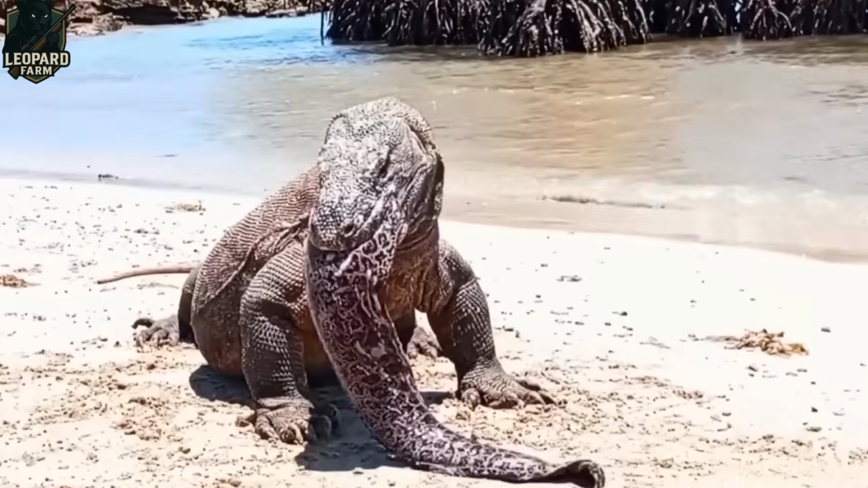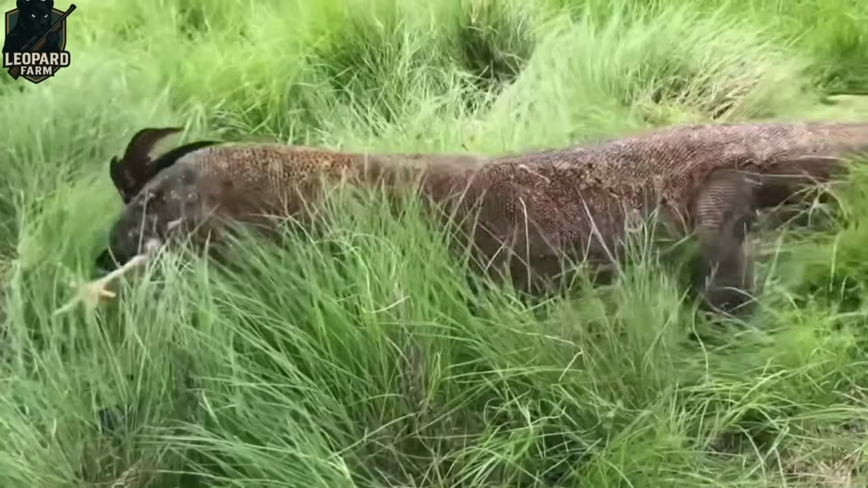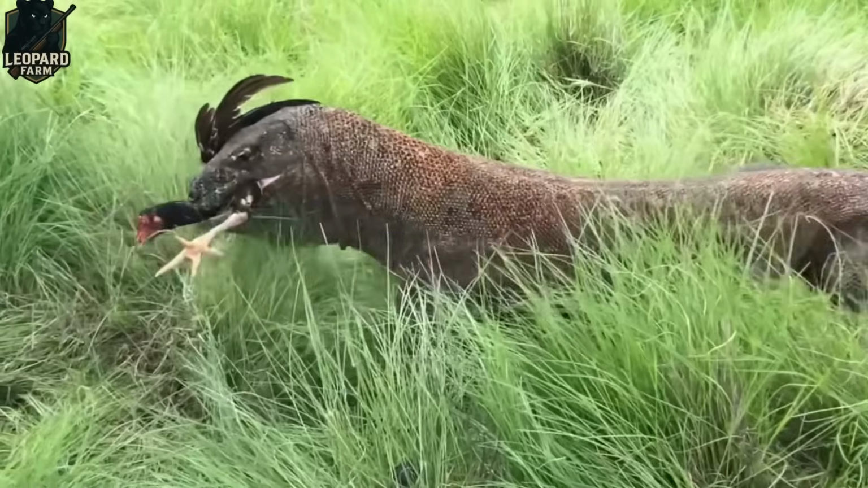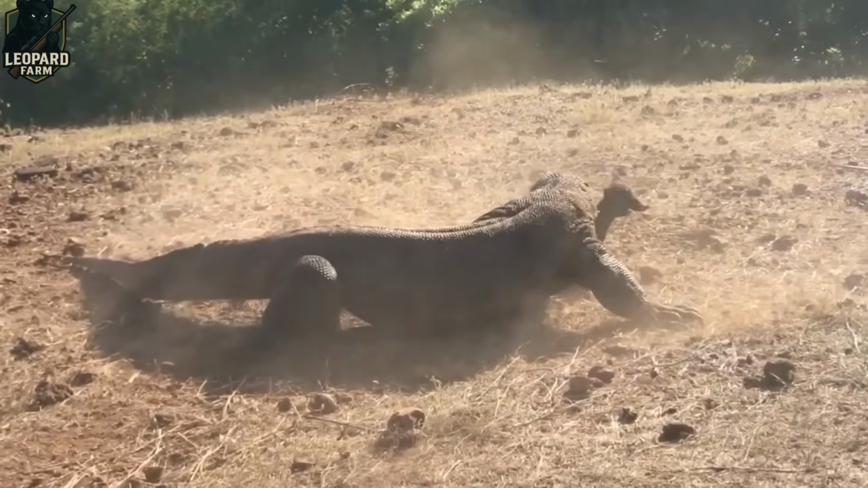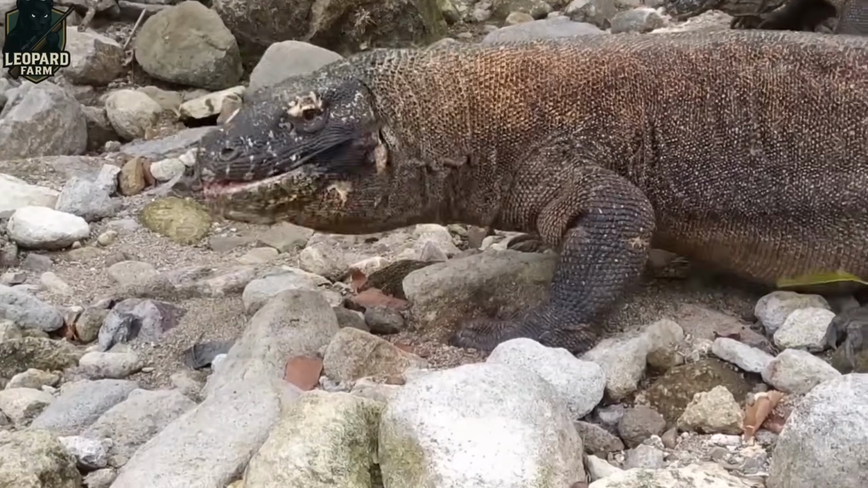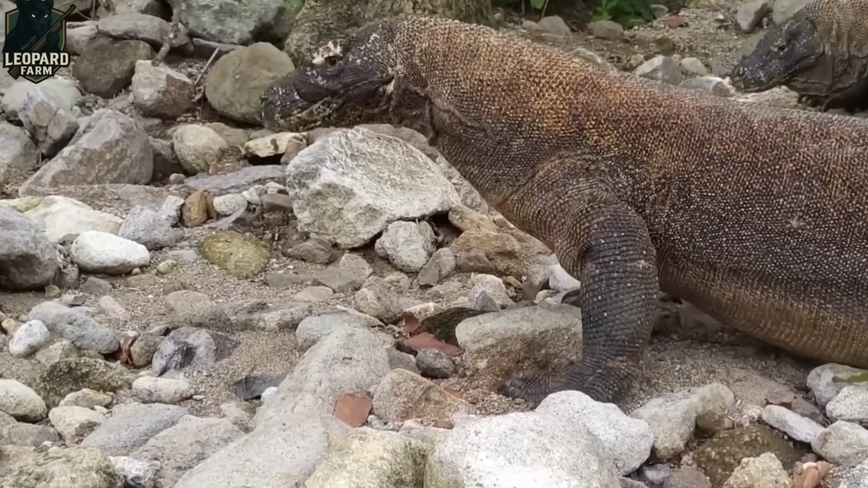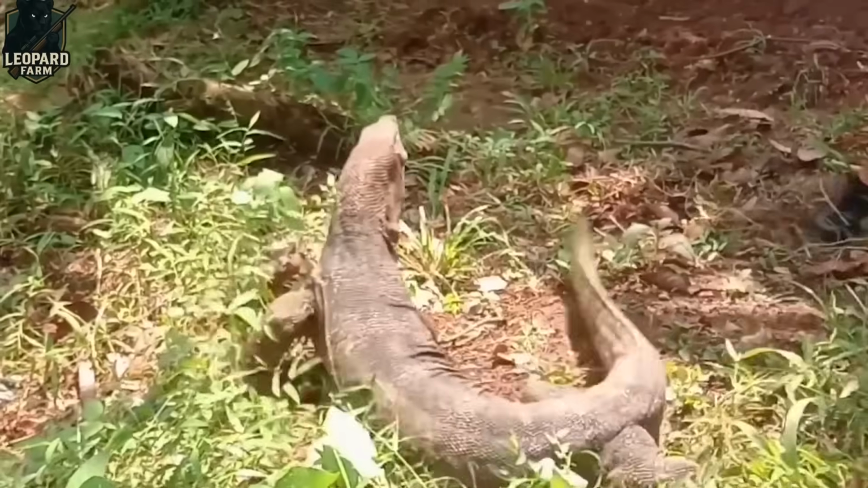In 2024 alone, one Rinca Island farmer lost 25 goats in just a month, racking up a staggering $9,000 in damages. These attacks don't just hit wallets hard, they're sparking growing tension between communities and these formidable reptiles. So, what's being done to tackle this escalating conflict and protect both people and dragons?